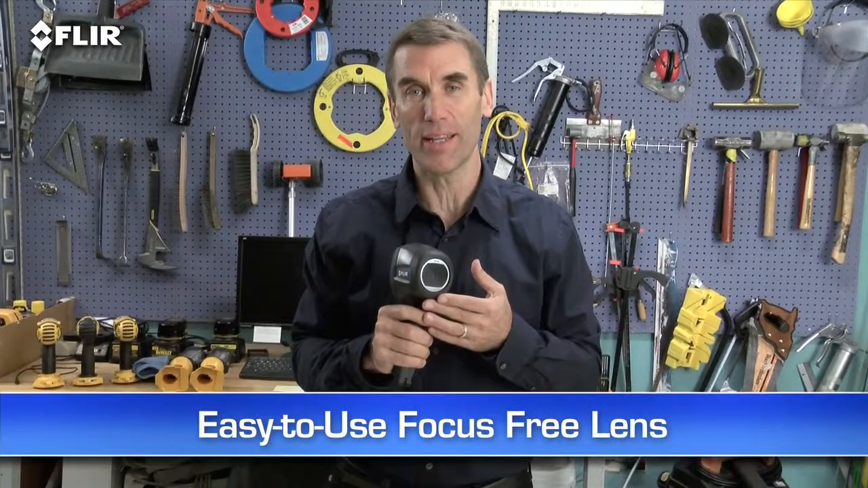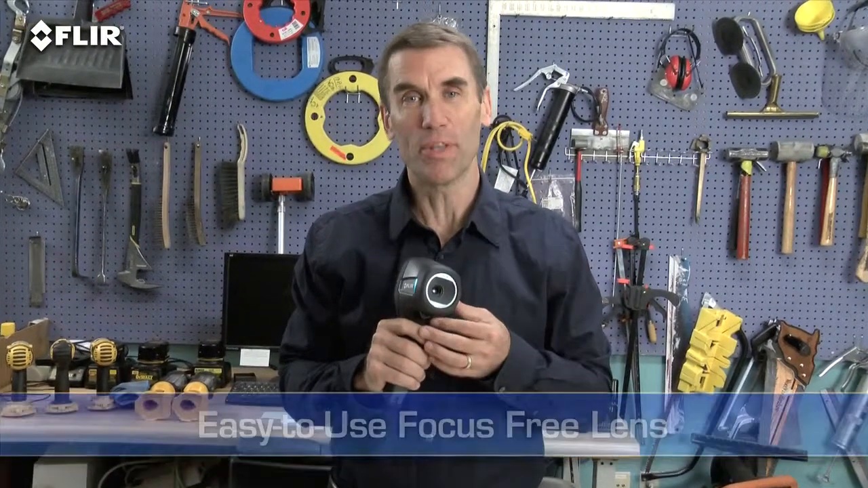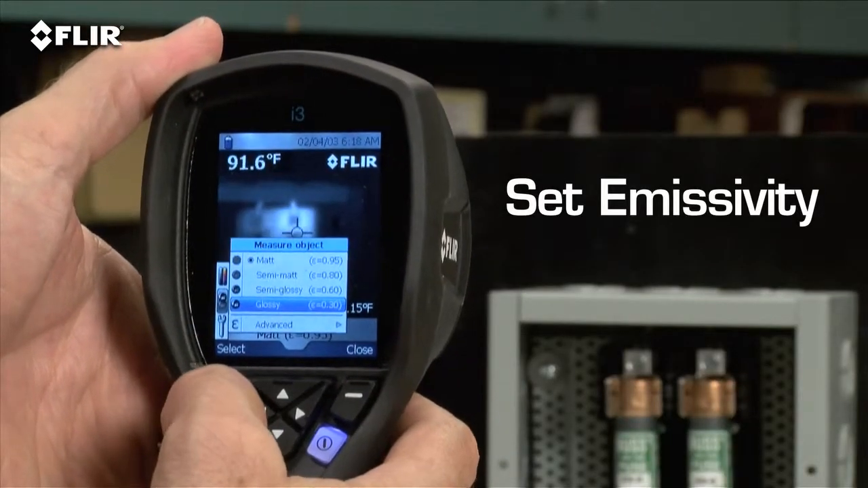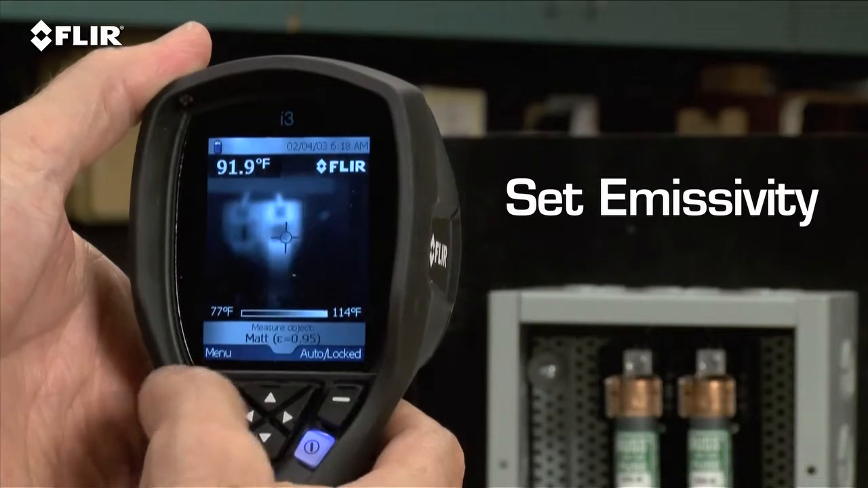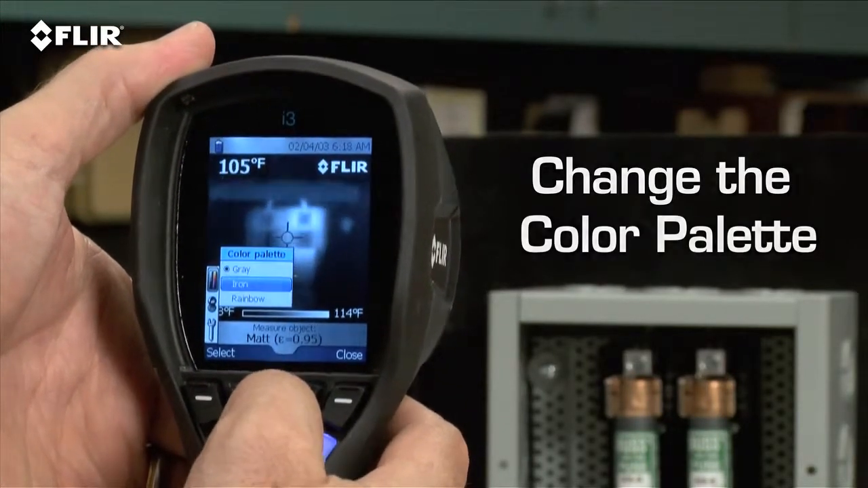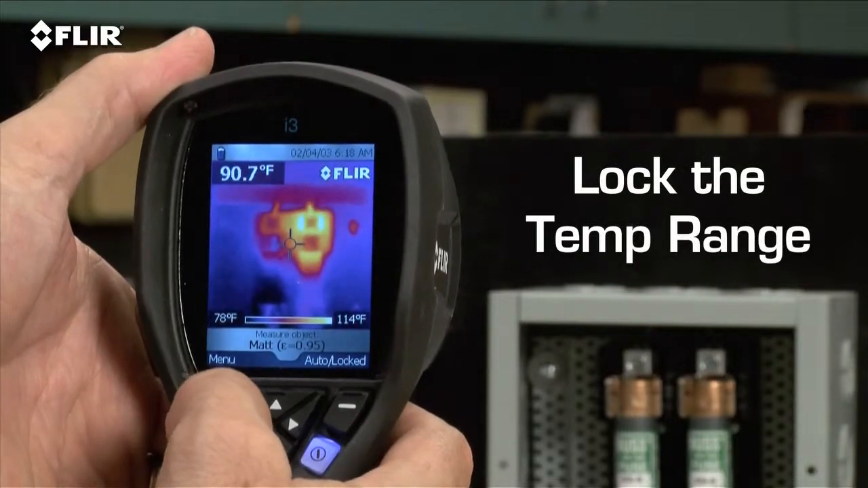All I-Series cameras have a focus-free lens for easy scanning. Just power up, flip open the lens, and get ready to scan. A simple interface lets you set emissivity and other parameters so you're detecting correctly. You can also change the color palette to the one that works best, lock the temperature range, and so on.